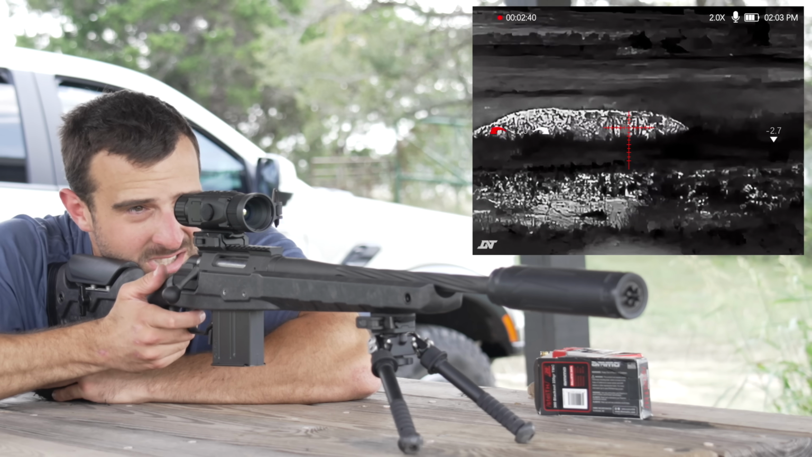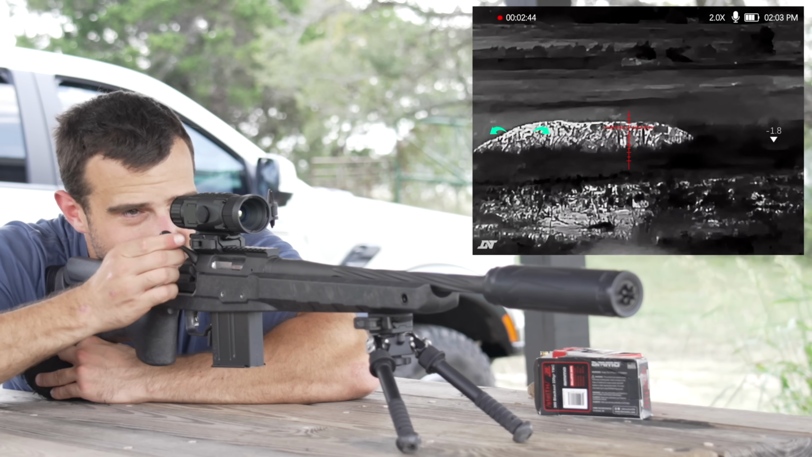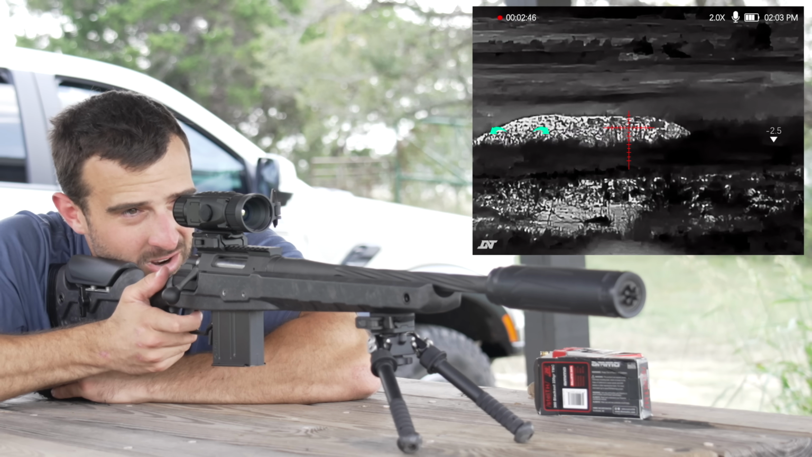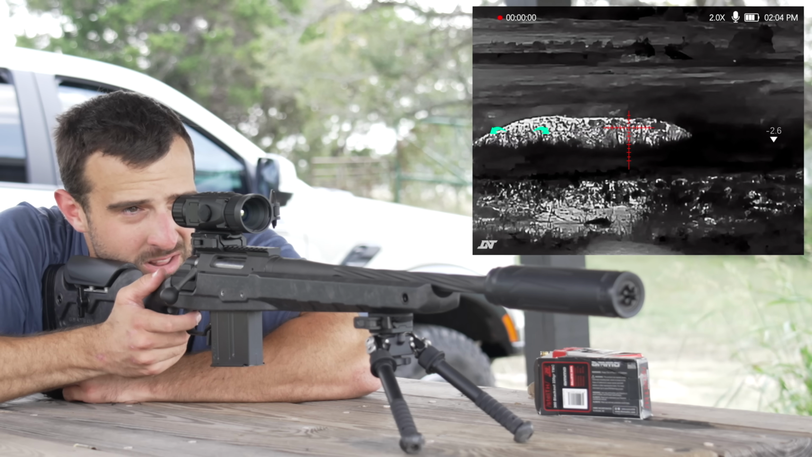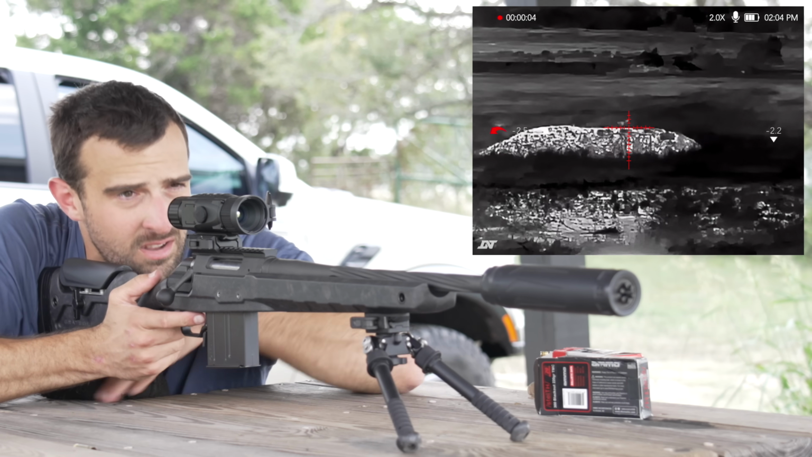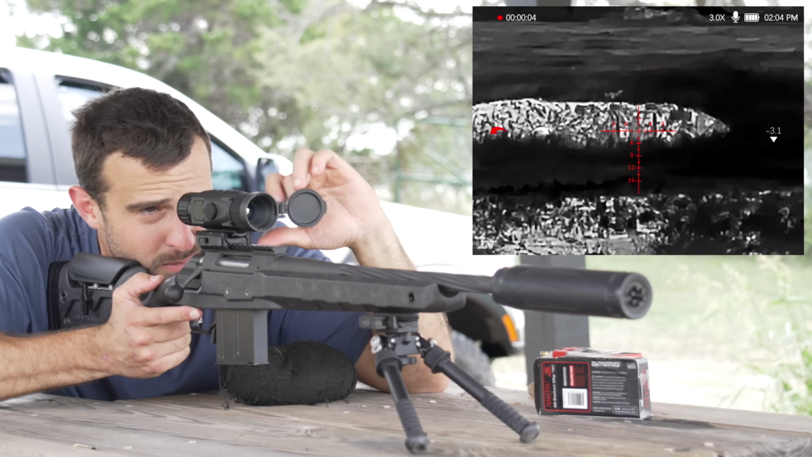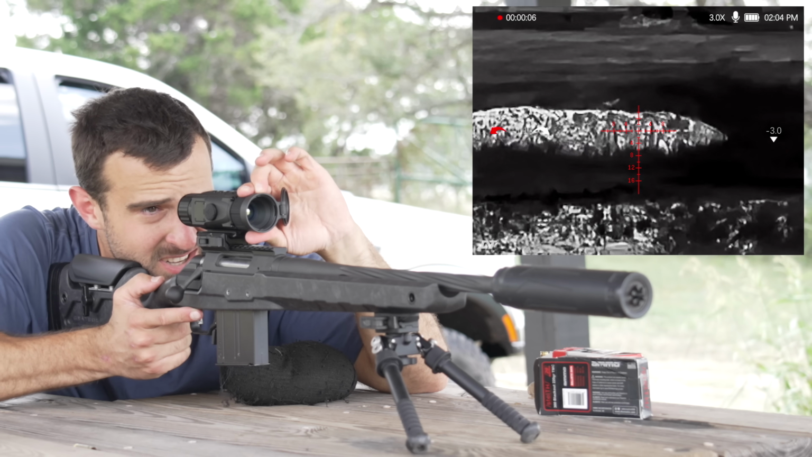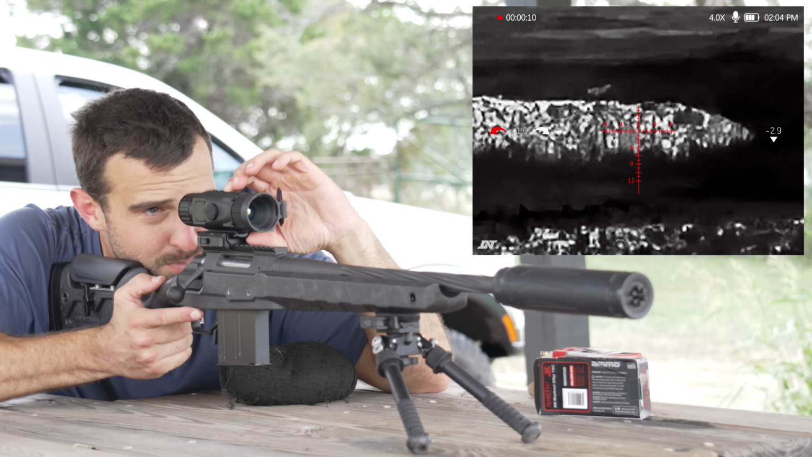Now to the subs, let's go hold a little higher to be safe. Takes quite a bit longer to get there. See a little bit of the temperature from the suppressor on the bottom of the screen there. So if we were to zoom, here's what that would look like. There's 3 times power. Let me make sure I'm perfectly focused. Yeah, just not a great time to display that.